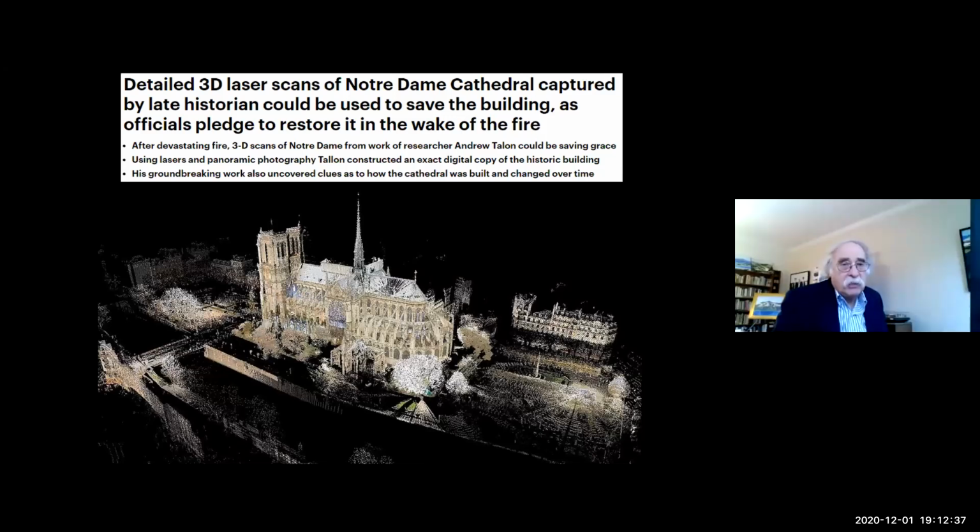So we're going to talk about two types of laser scanners now. The first is time of flight.